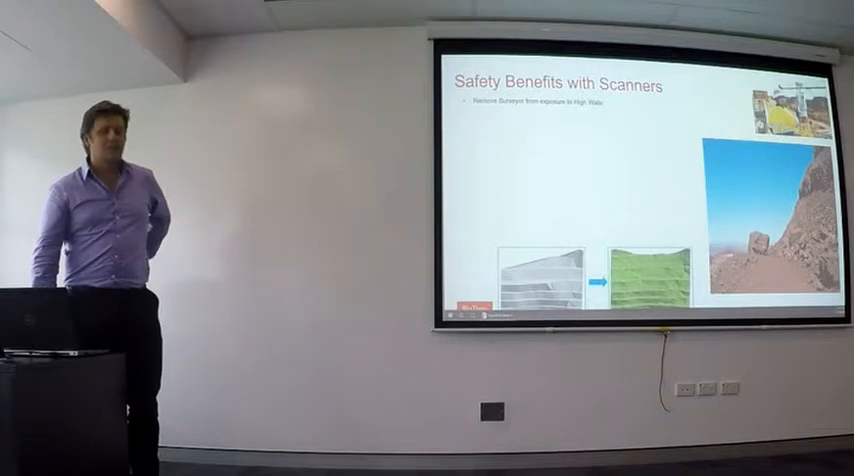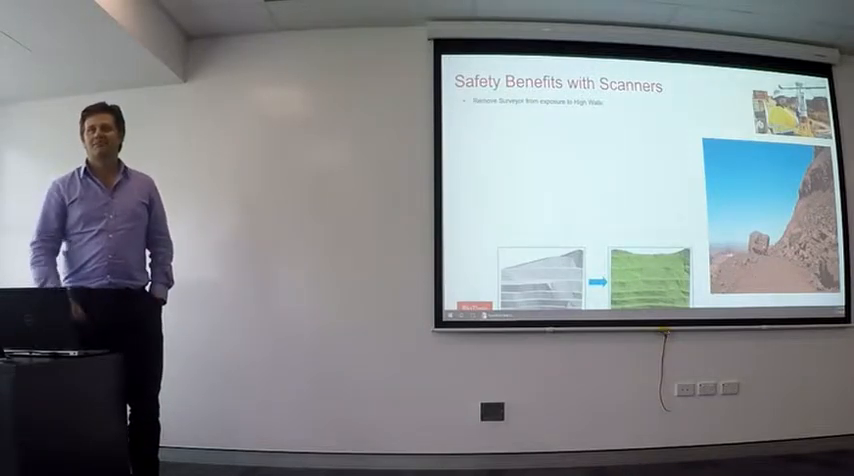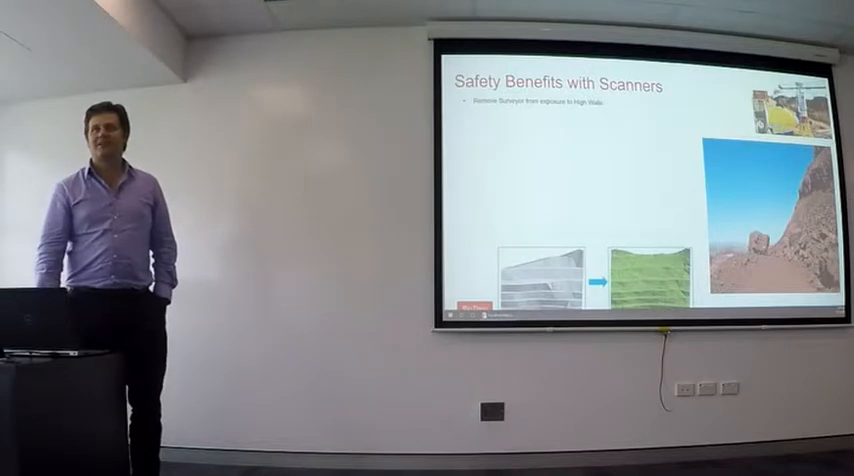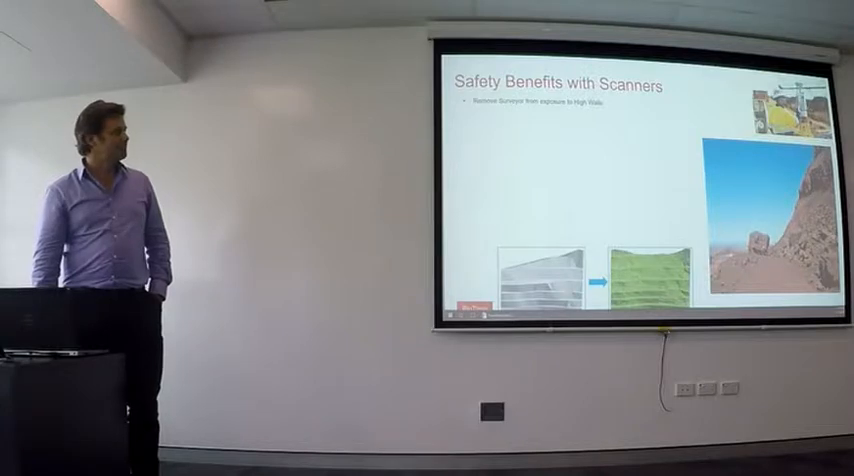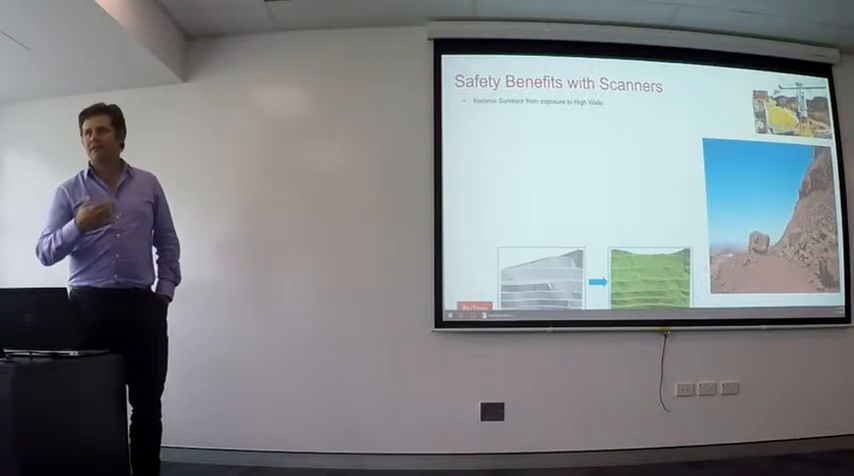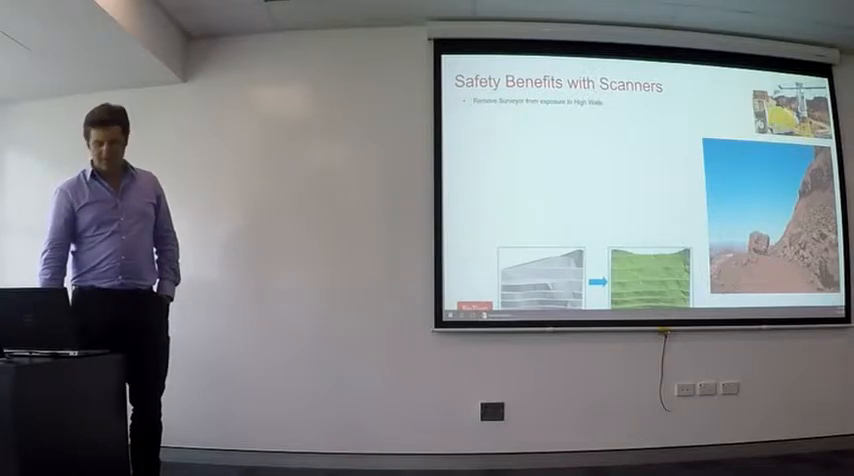One of the most important ones was removing the surveyors from high walls. A lot of our work was doing batter checks on foot, up against the high wall. High exposure, pretty dangerous, not a very good spot for GPS location either, so you don't always get the best result. Removing the surveyor from the high wall has always been the aim.